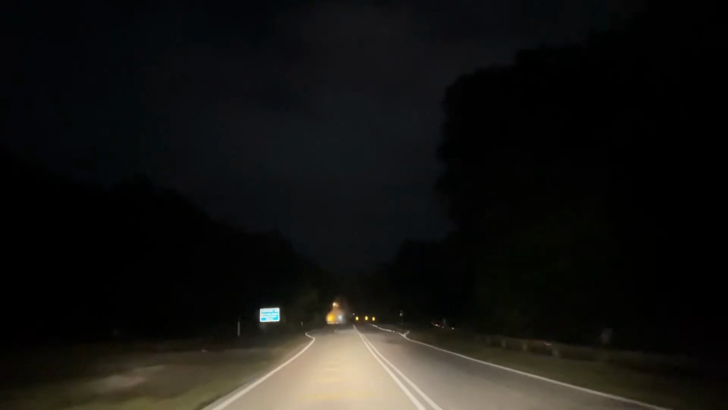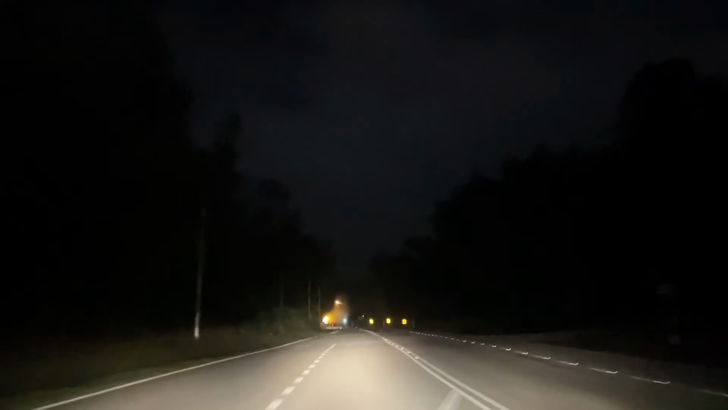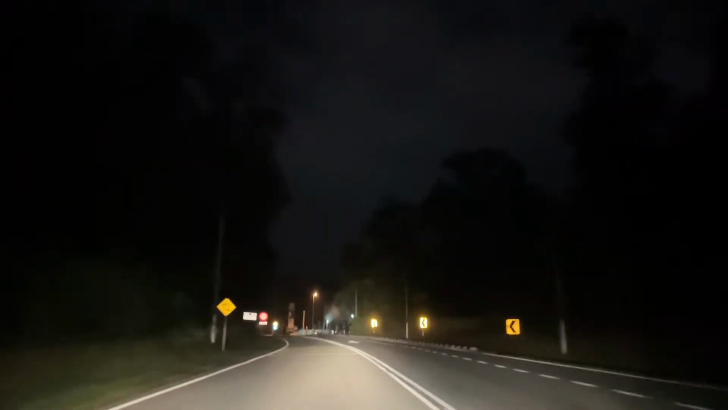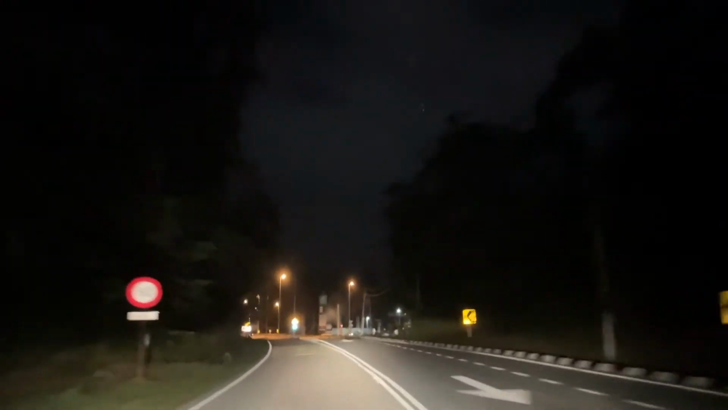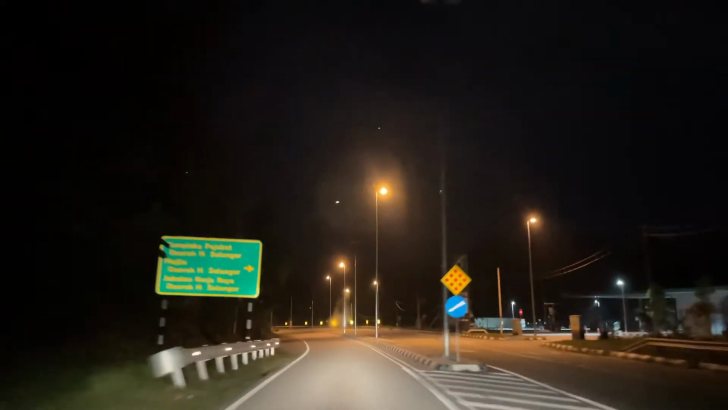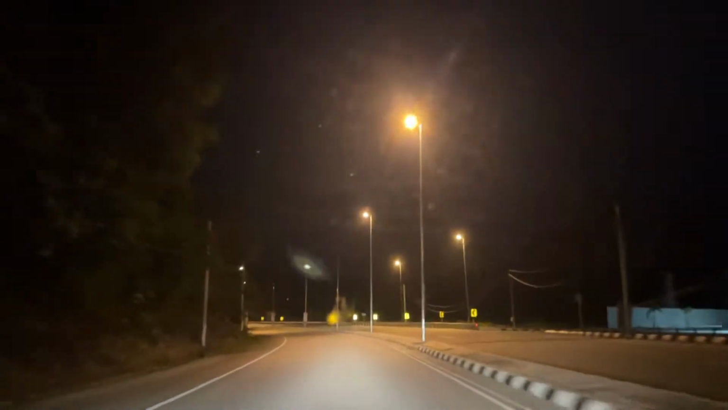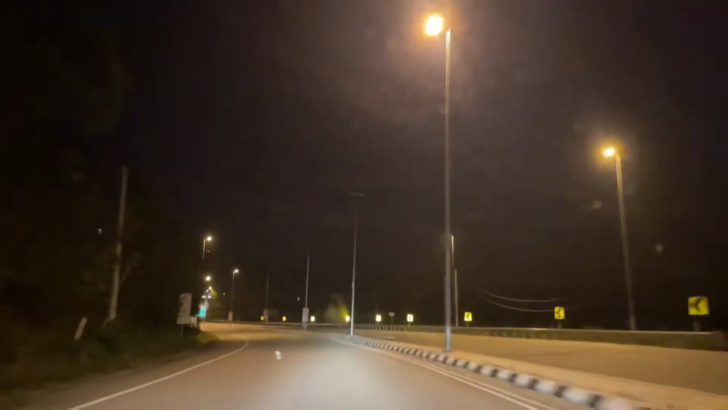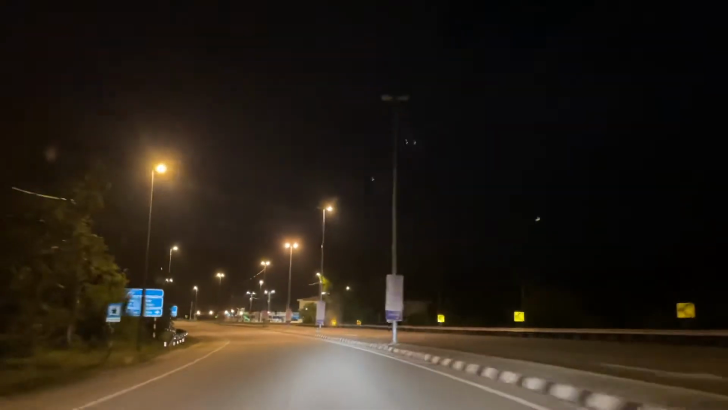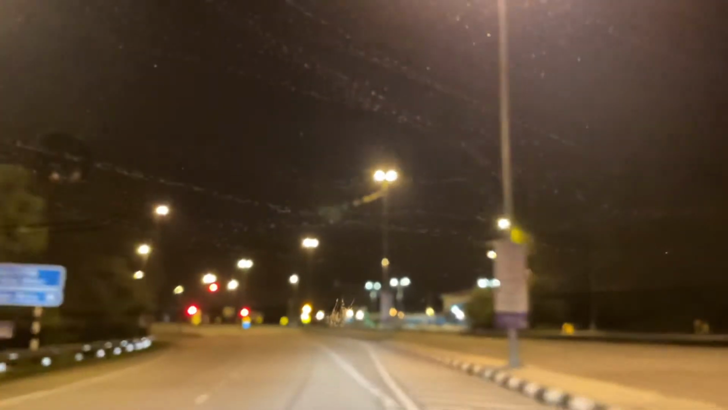Station, which means that the junction for Kuala Kubu Bharu is just around the corner. There's this Petronas station here, and that means very close by. I'm gonna miss the traffic light. It's alright. I've got time.